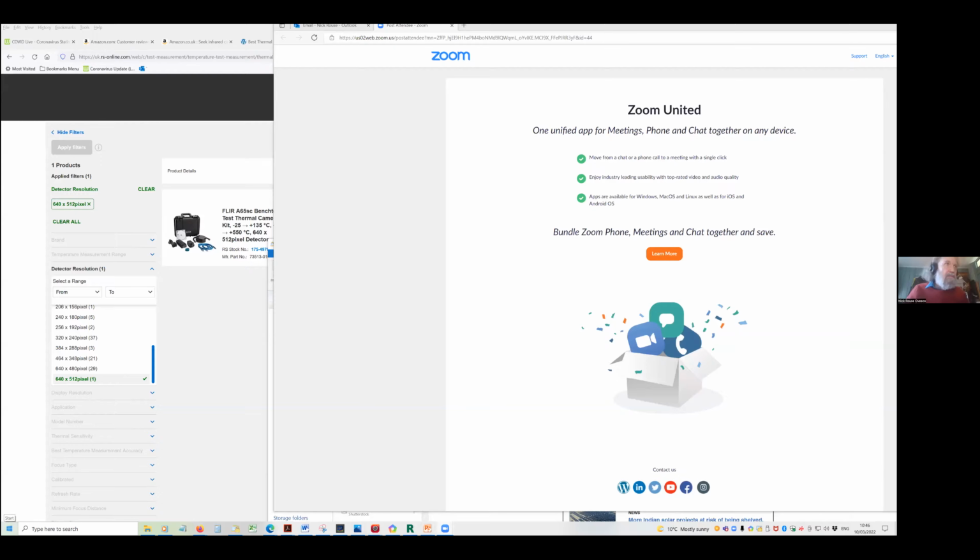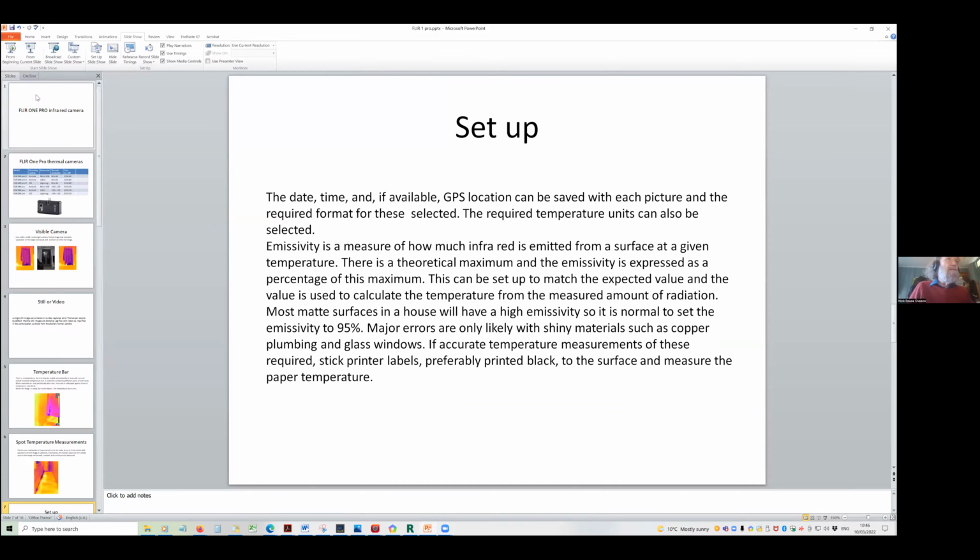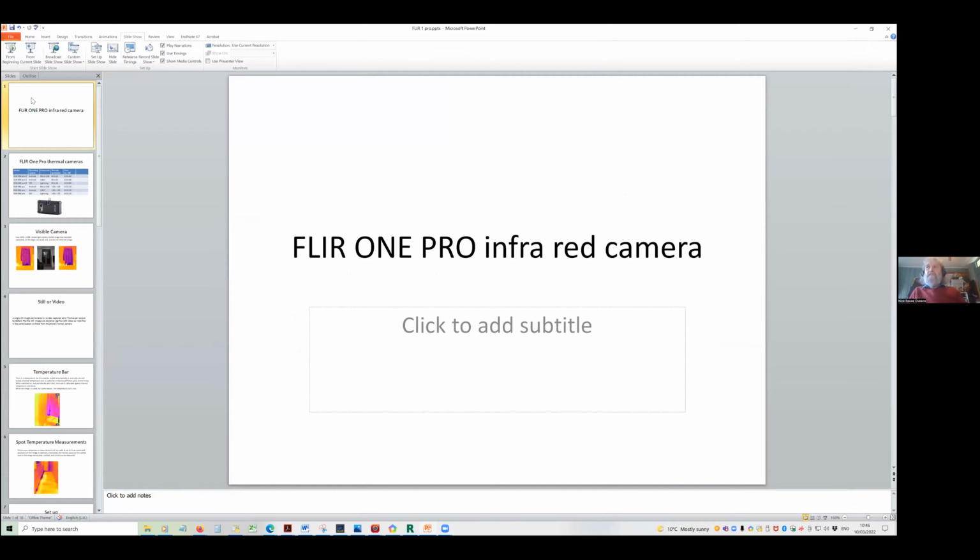I'm going to talk mainly about this little gadget, which is one of the cheapest high resolution cameras going, and it works by plugging in to your mobile phone. So it just plugs in the bottom. So if I start my screen share, can people see that?